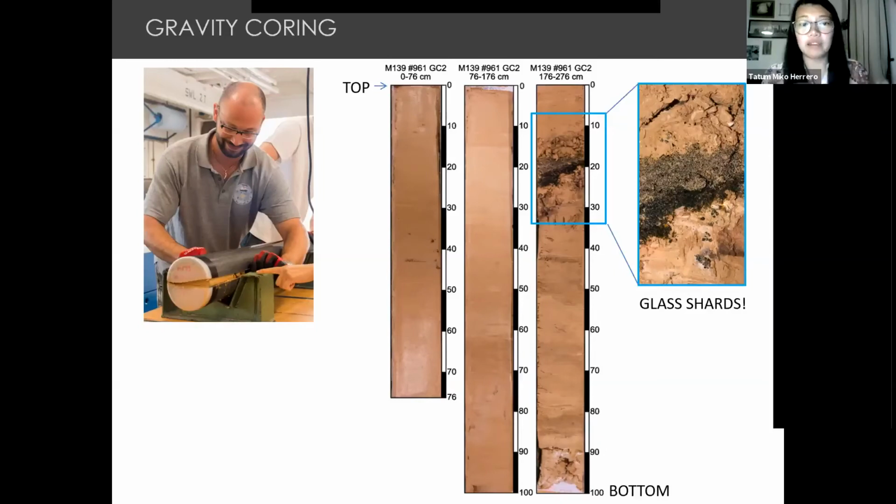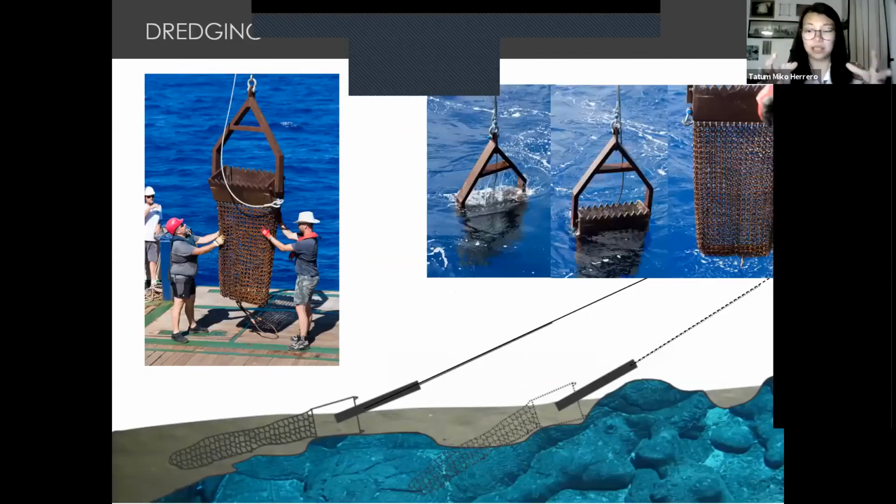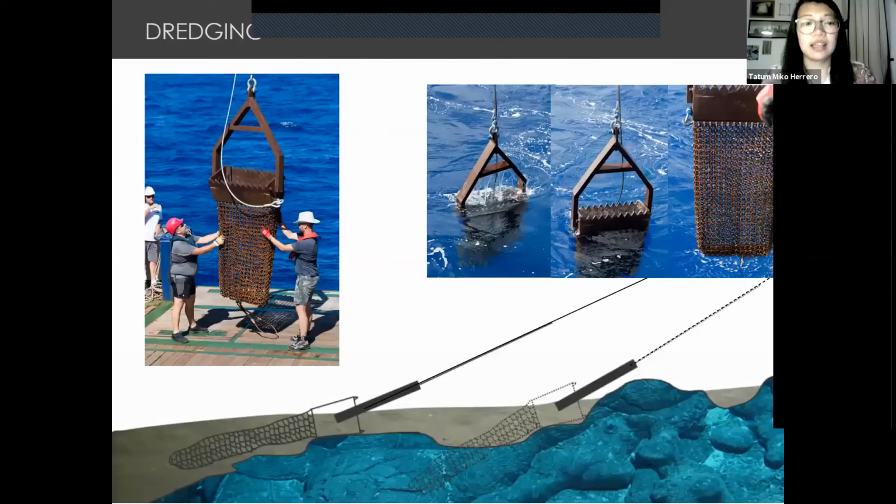Another way of sampling is by dredging. This is basically a heavy basket with a netting underneath that you drag along the seafloor, hoping that you would catch rocks inside. Most of the time they turn out empty. We were able to get one small pillow, but it wasn't as wonderful as the glass shards that we got from the corer, which is fine.